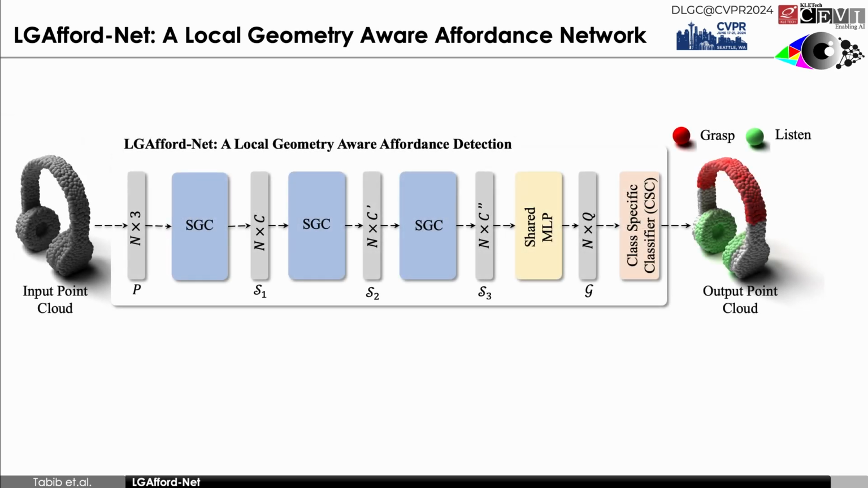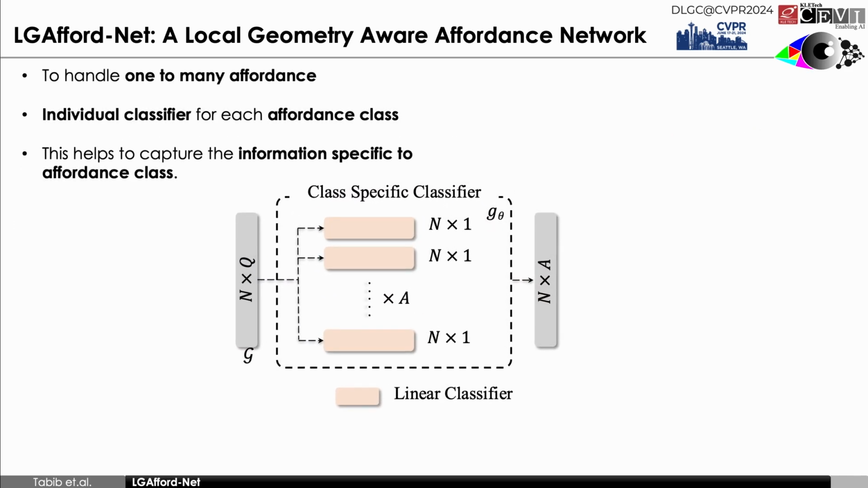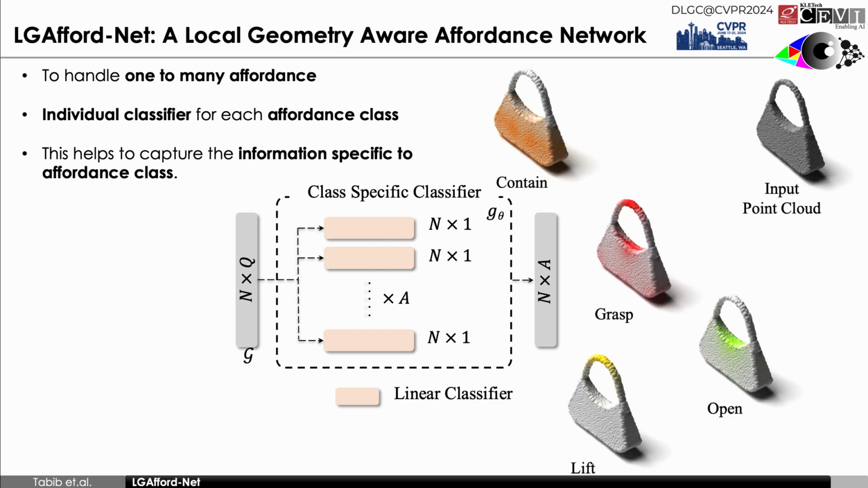To predict the affordance on the object with the geometric features captured from the series of semantic geometric correlator blocks, we employ a class specific classifier. For an object, there can be multiple affordances at a point. For example, for a bag's handle, we can grab and lift the bag. To map one point to multiple affordances, we build an individual classifier for each affordance class. This helps to capture specific information to each affordance class without unlearning features.